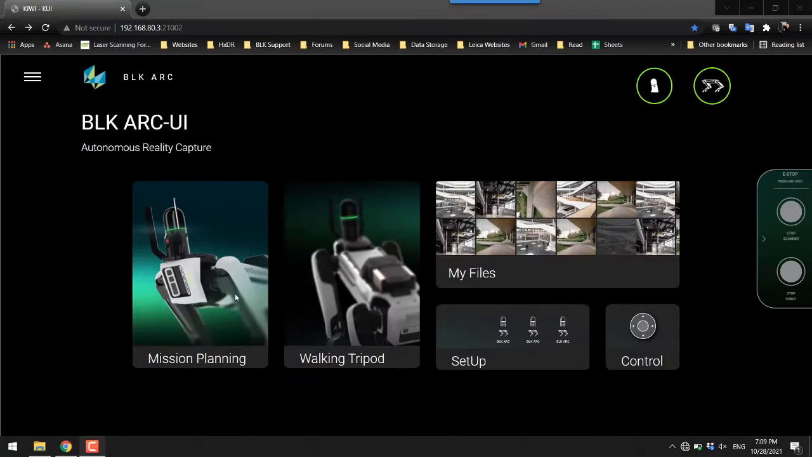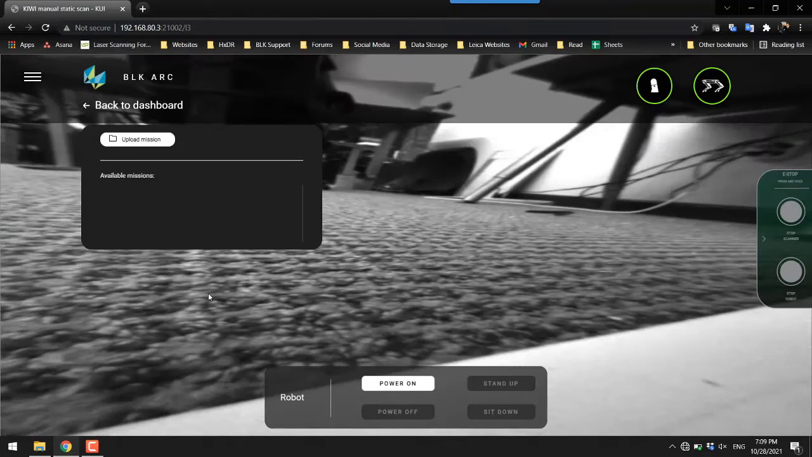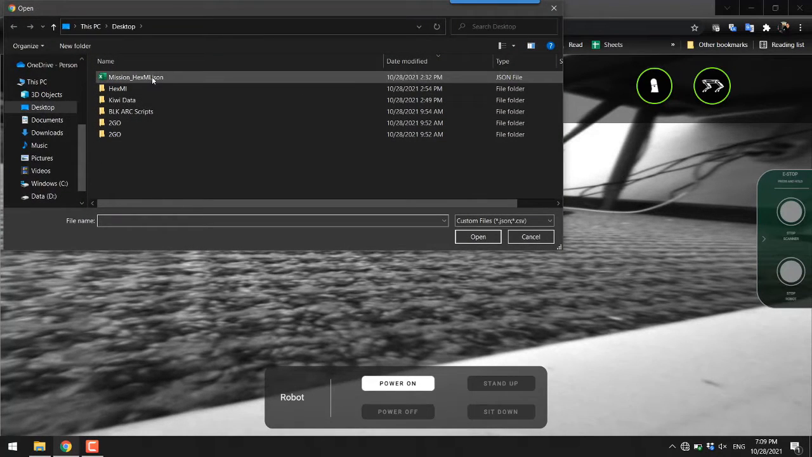So I've connected to the BLK ARC, and now you can see that I have that same exact UI on my computer that I did before on my iPad. This time I'm going to click Mission Planning. I'm going to click Upload Mission, and this is where I find that path file that I put here on my desktop.